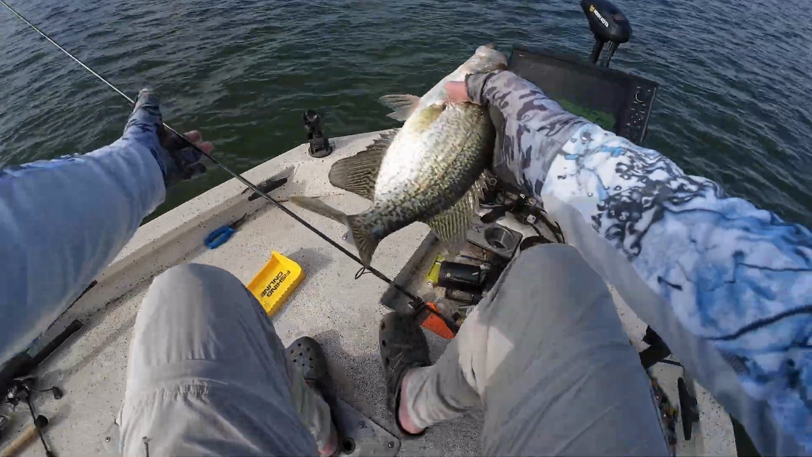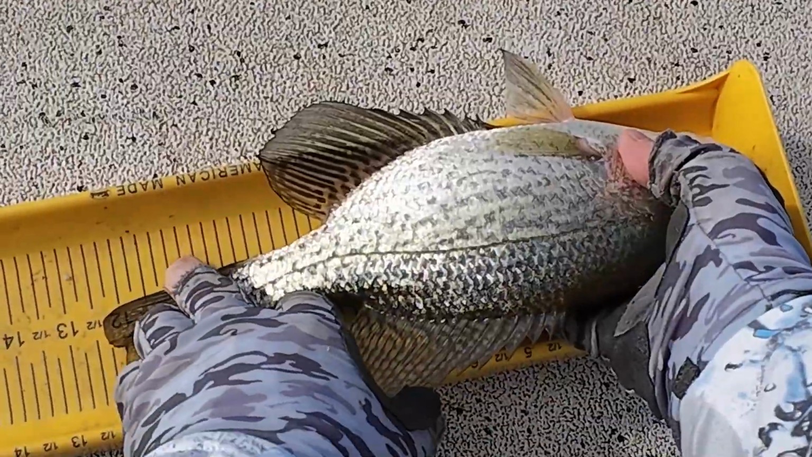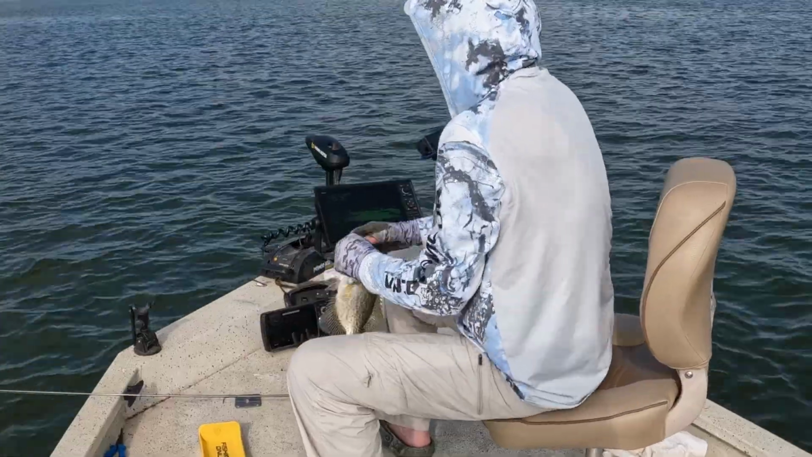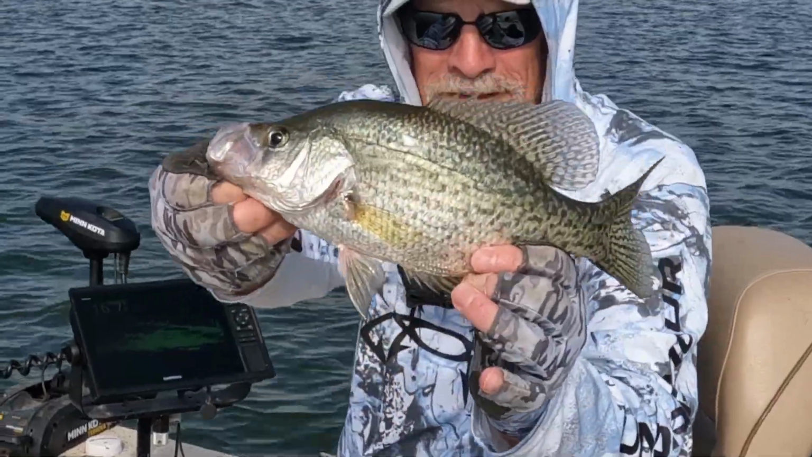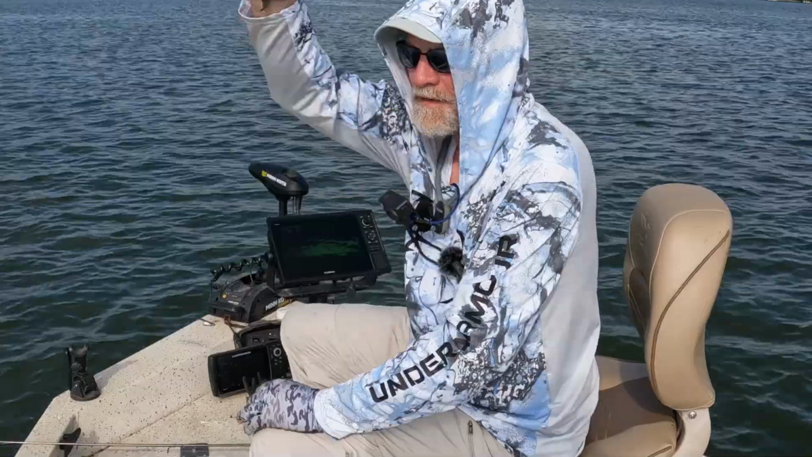Top lip. 12.5 inch. Almost 12.5. Black crappie. Look at that, dude. Come on, buddy. Let's get back in there.